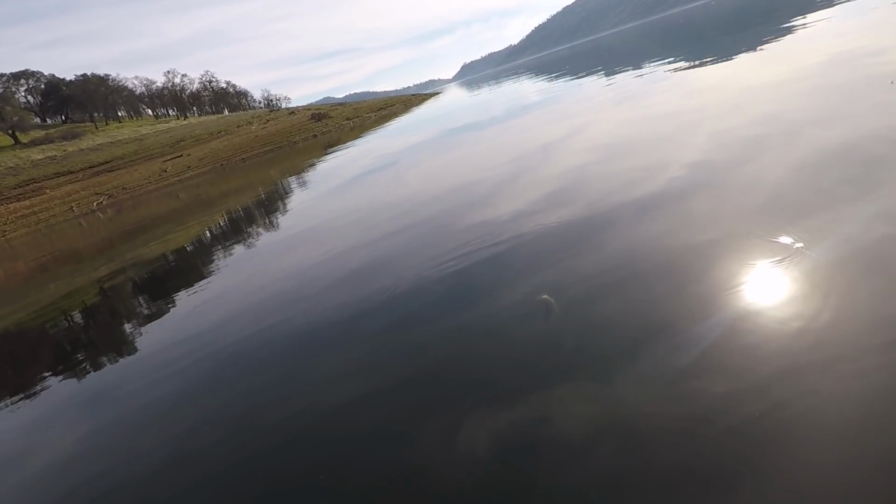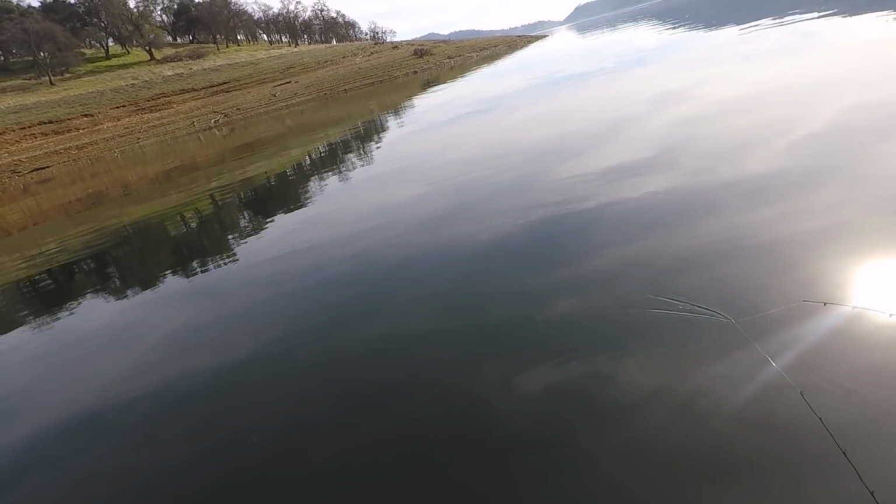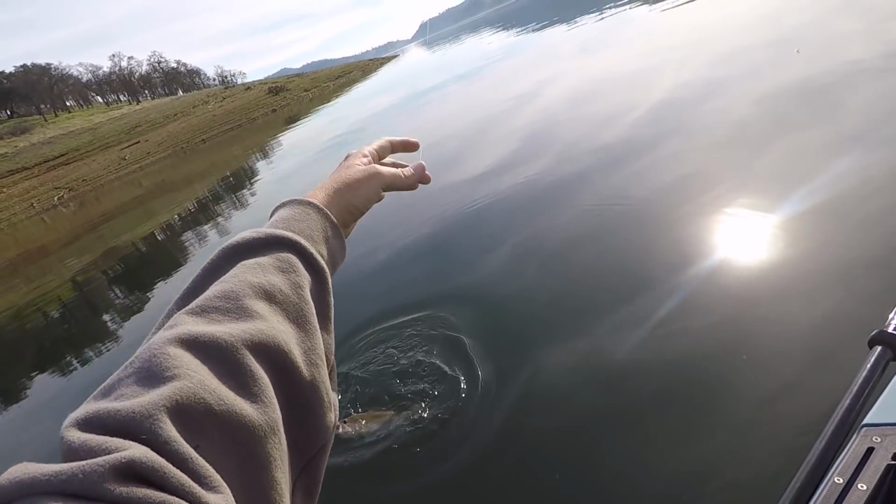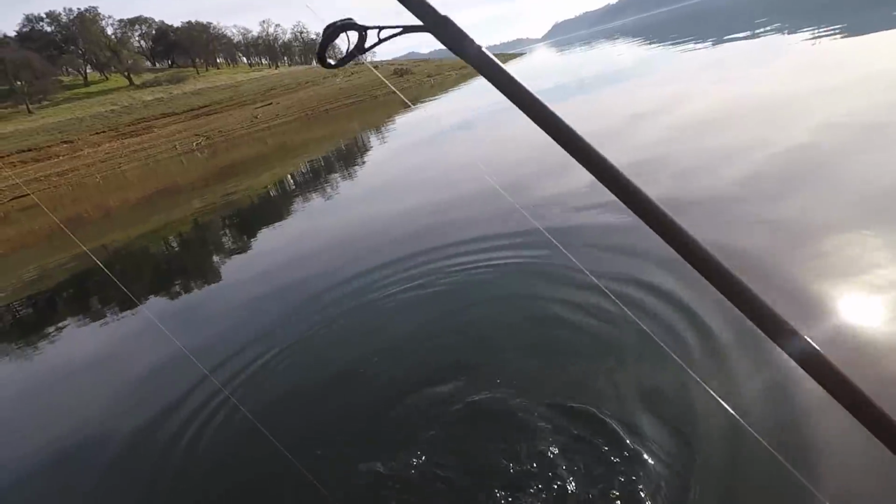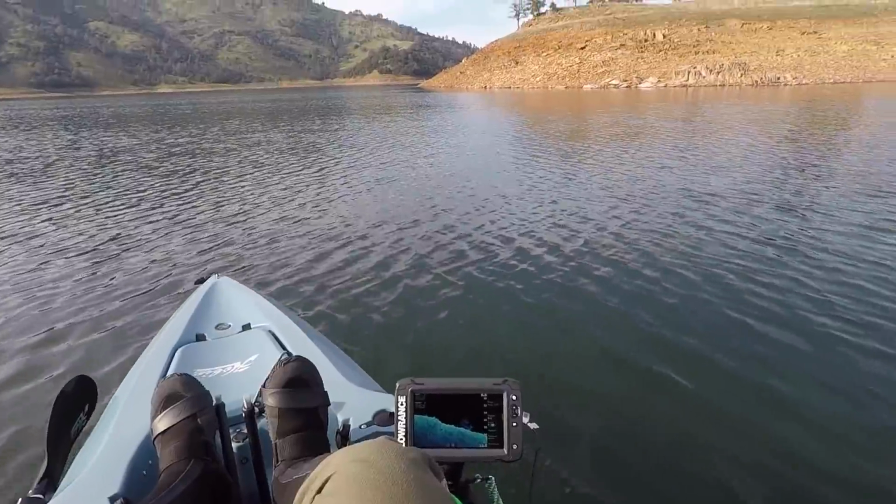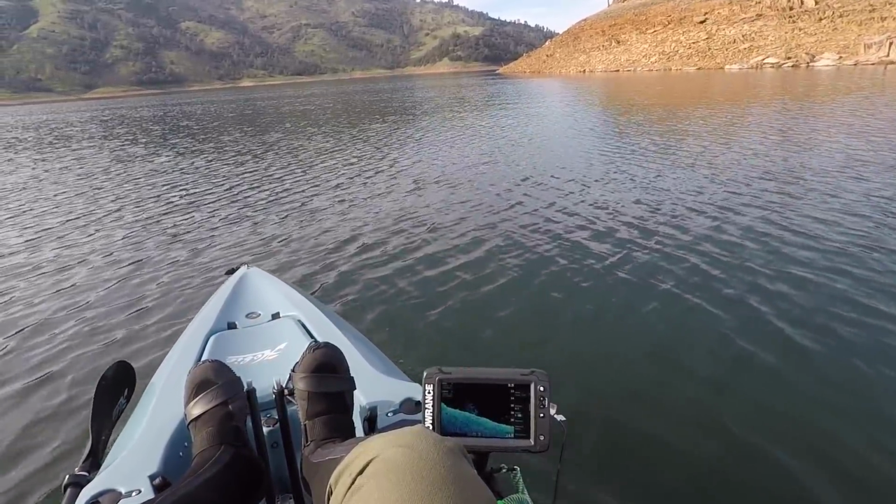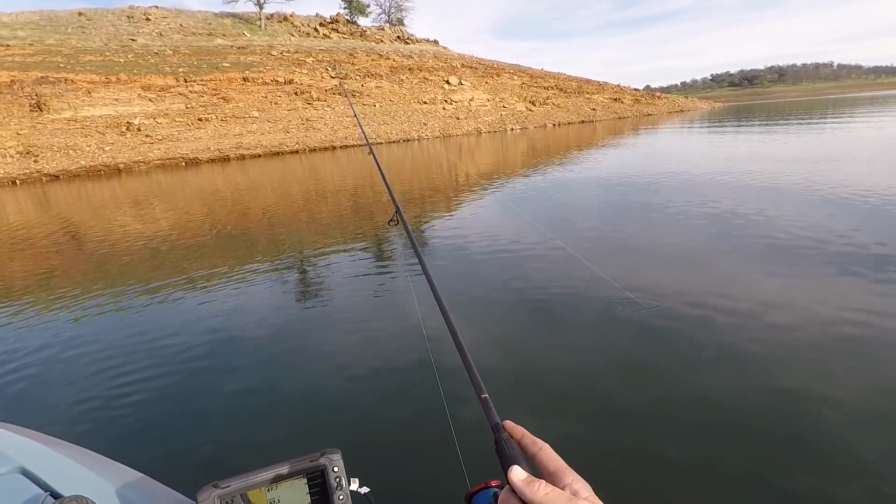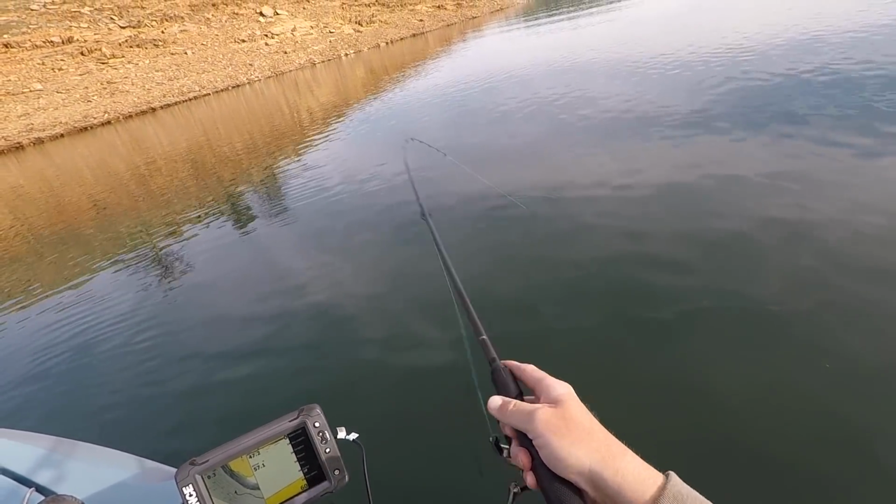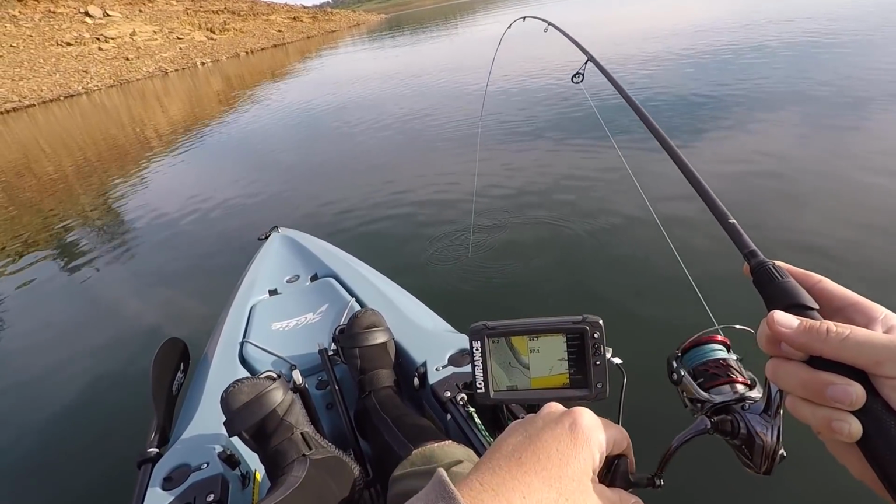So, same style fish, he's trying to get down. Come here, these almost look like a mean mouth. I might have one. Yep. There we go. This is a good tug.